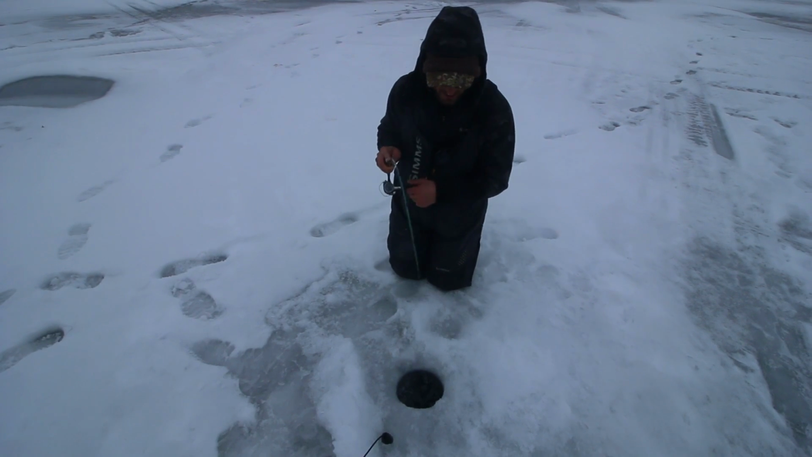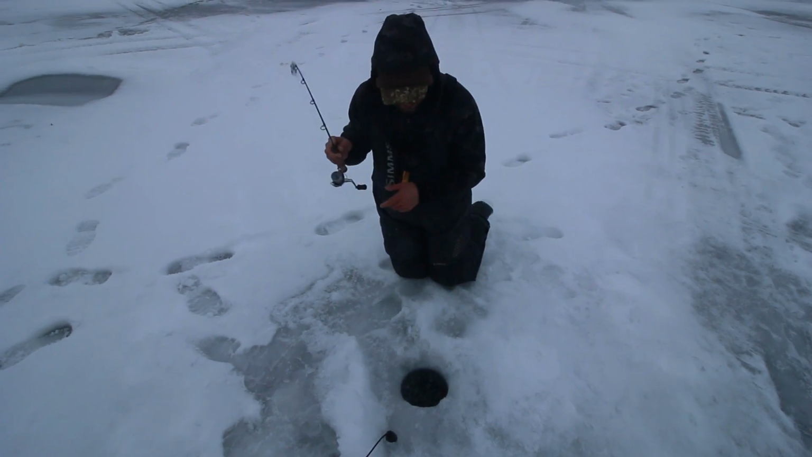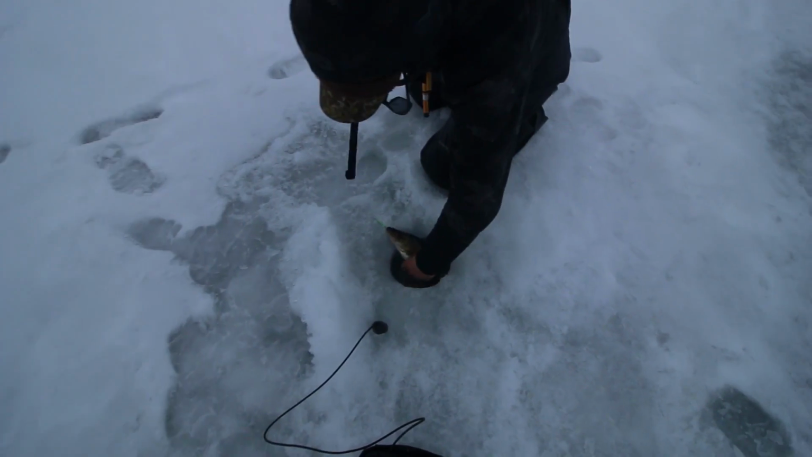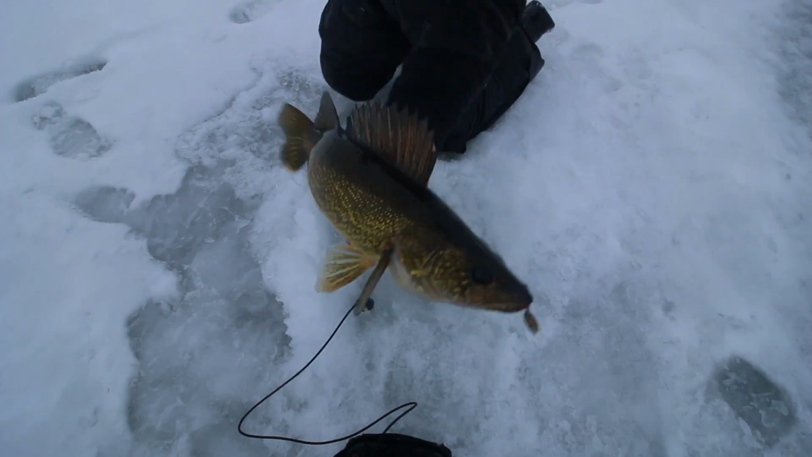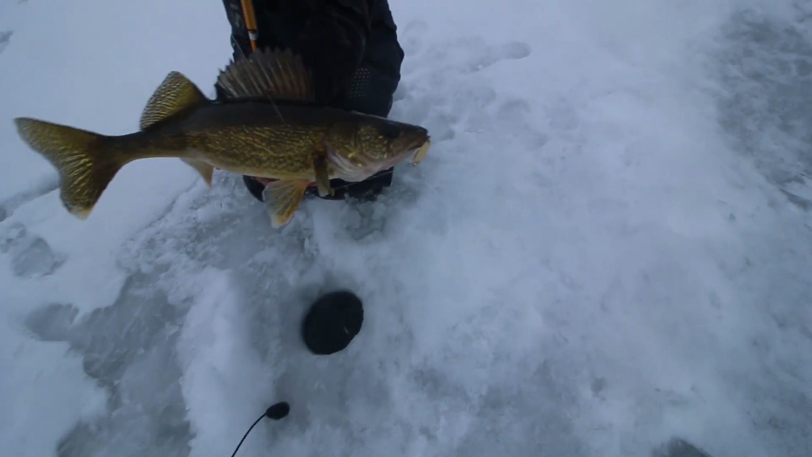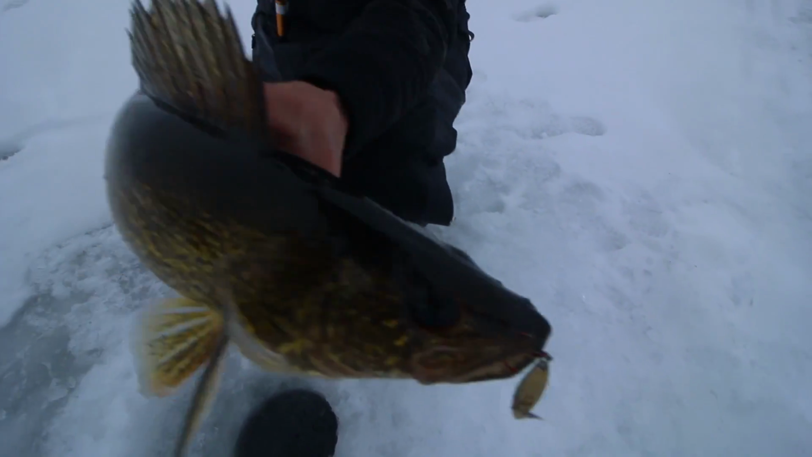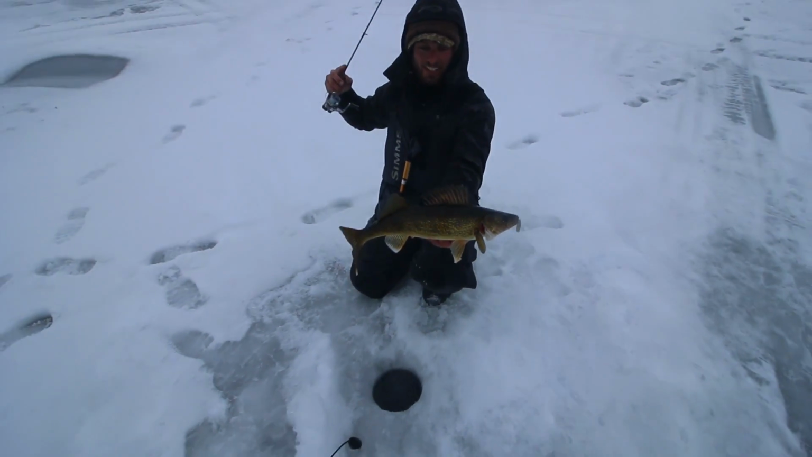We actually stopped and got some lunch because it is technically my day off. But, oh yeah, just another chunky Hayward walleye right there. Beauty, middle of the day. Just chomped that Castmaster. Awesome. That green color has been lighting it up.